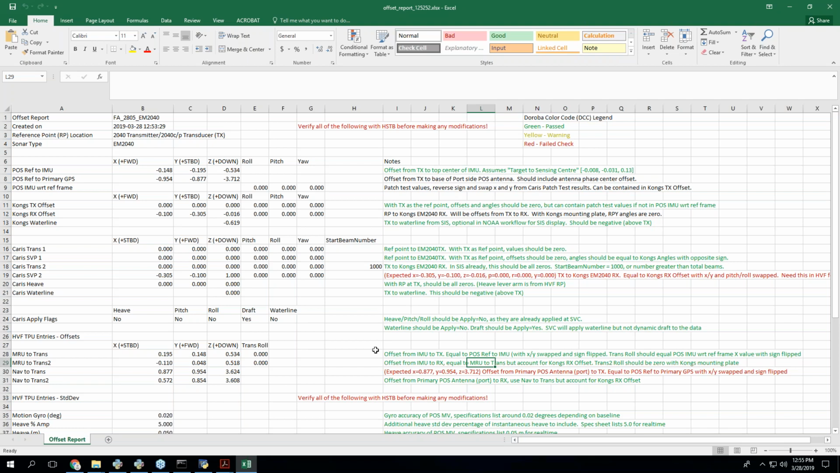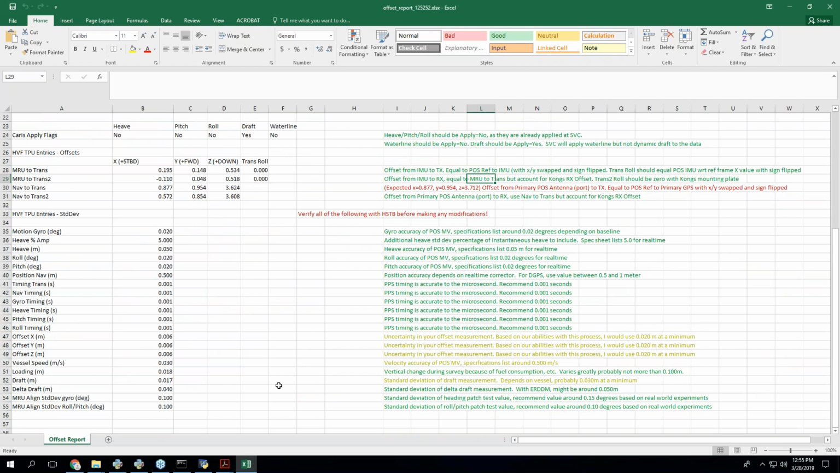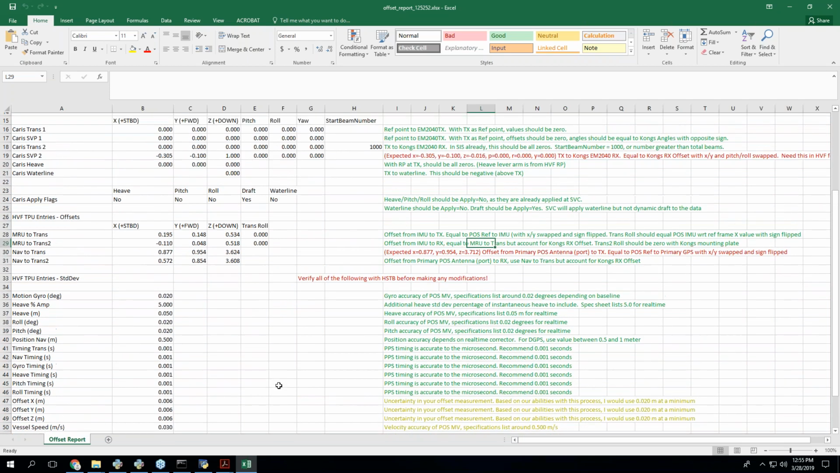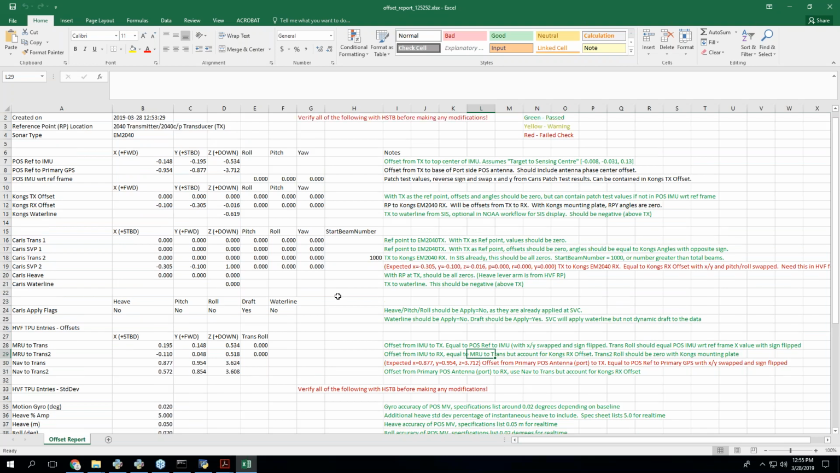So, again, sort of in line with trying to explain things, this is going to encompass, at the very least, what I know and what other people know about offsets and how to set up things.